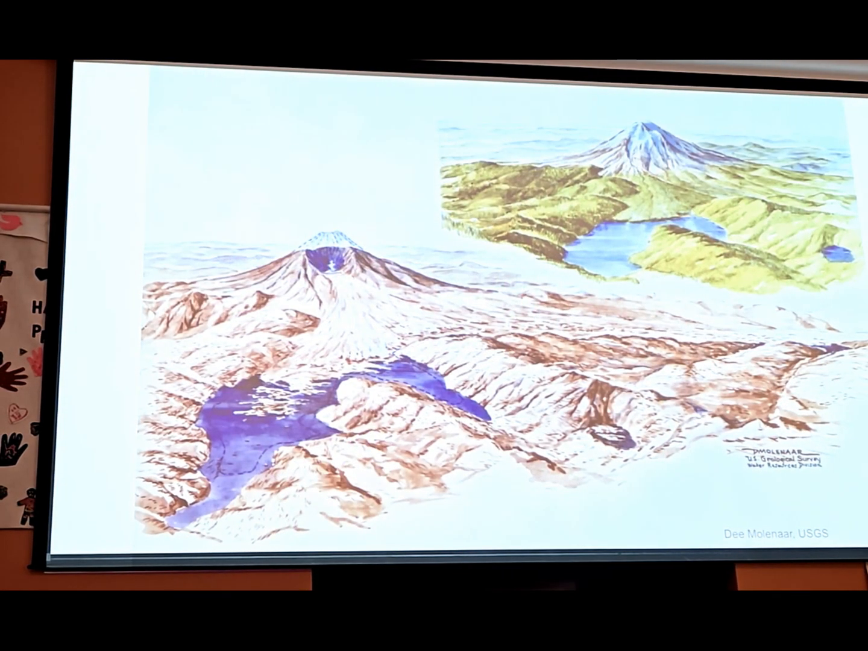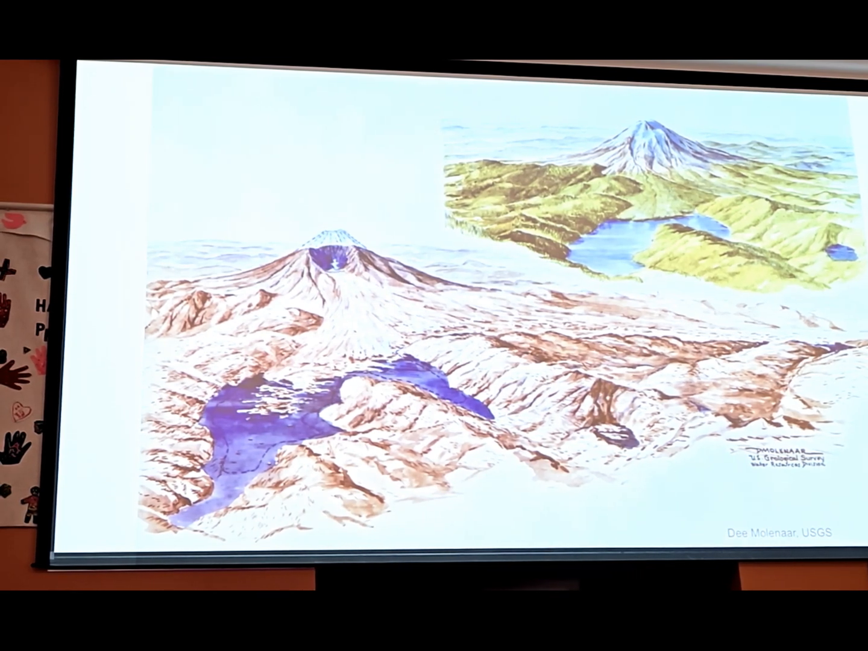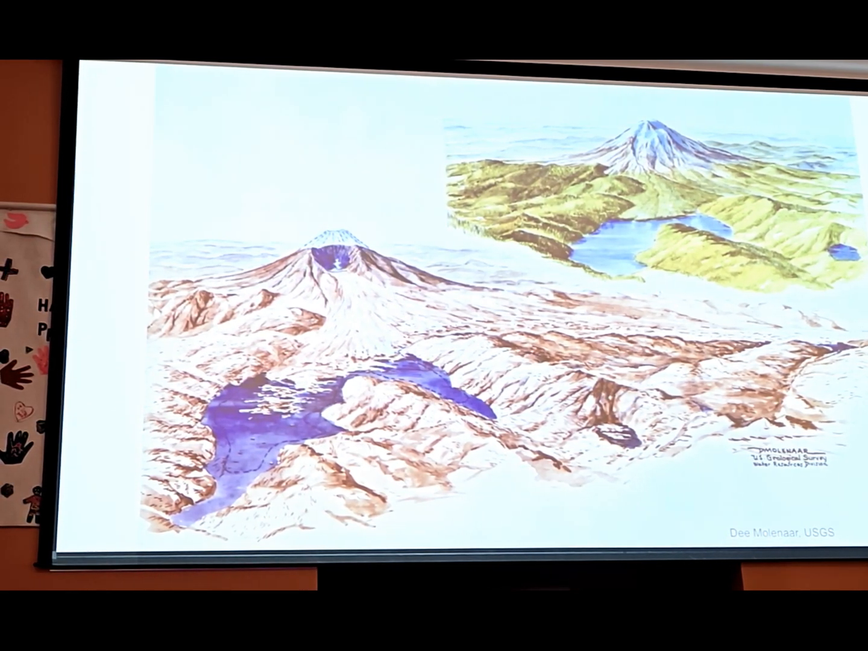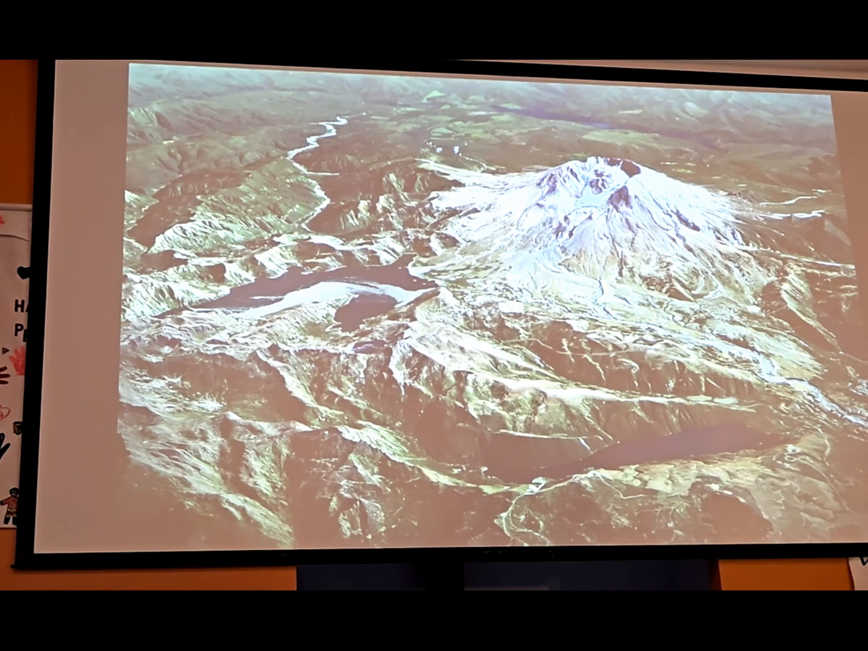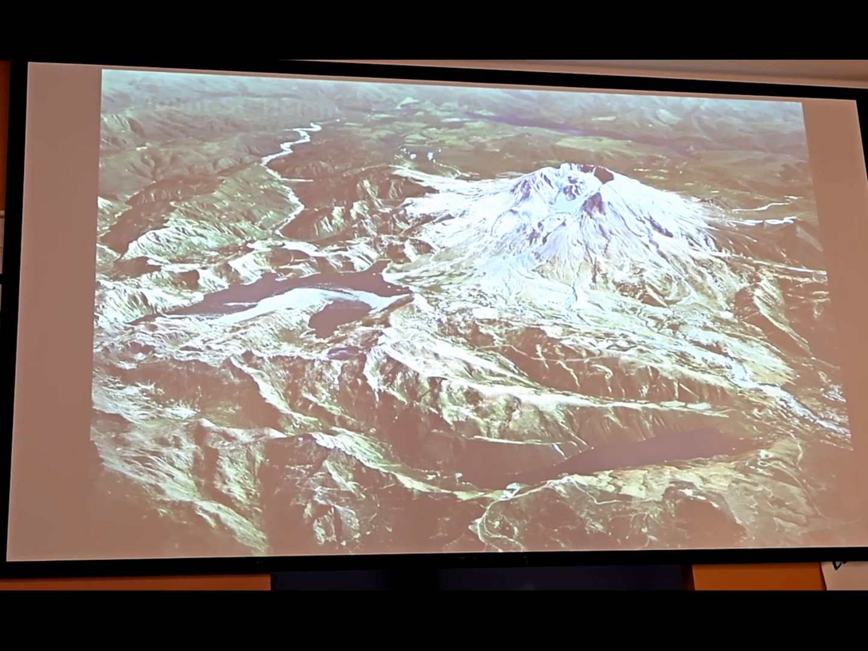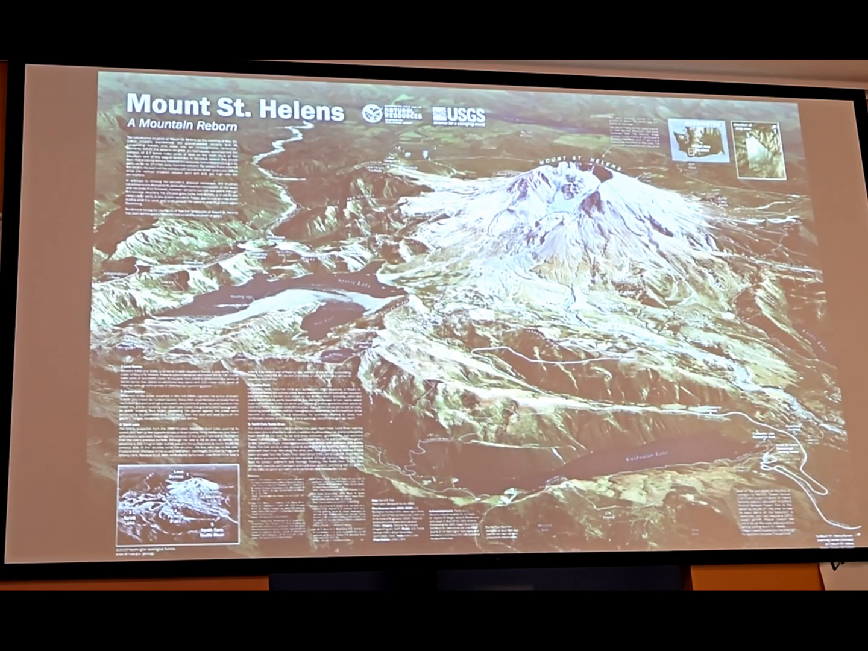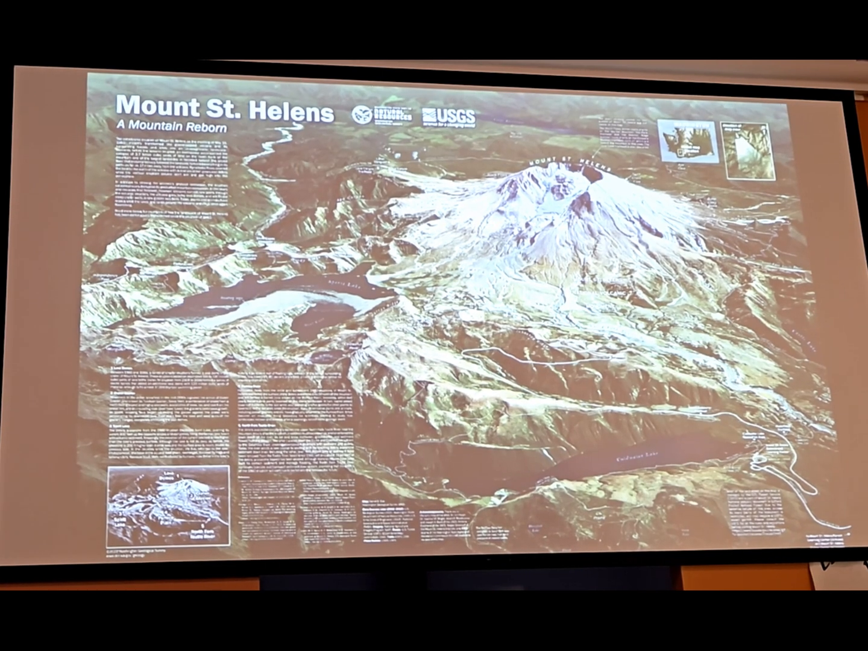Here's another one of the before and after. Really great illustrations of how the mountain changed. So these further inspired my idea for a bird's eye view style map of the volcano. And this was the eventual angle that we picked. And then there's the map, which we published in 2022. There might still be a few back there, I'm not sure.